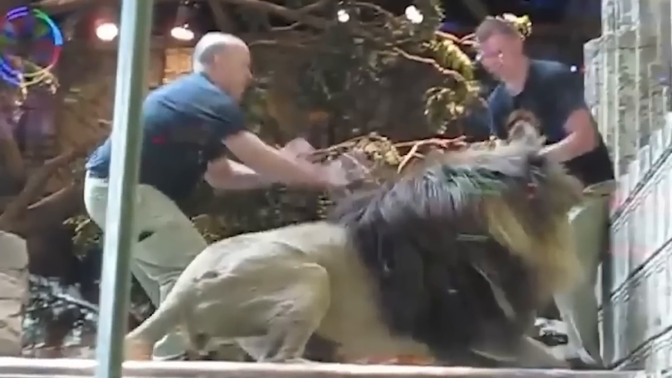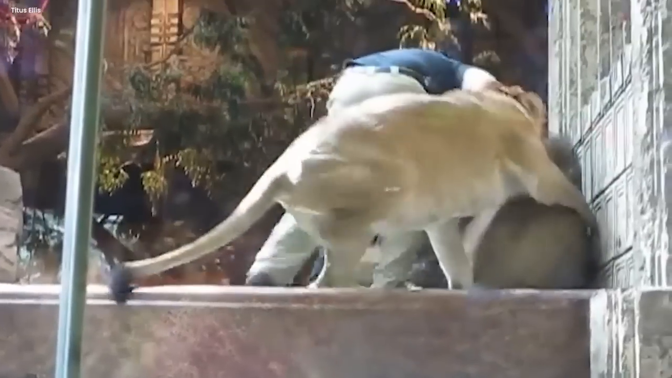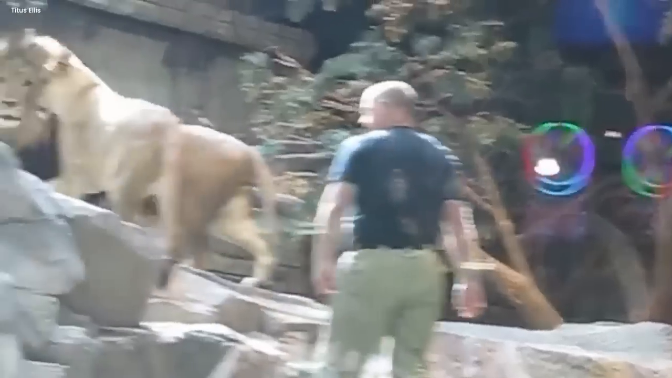The lion felt annoyed and suddenly attacked the zookeeper, surprising everyone. A lioness, probably the male lion's partner, jumped in to stop the fight. She was strong and determined. Her presence calmed things down. It showed their strong bond as a lion couple.